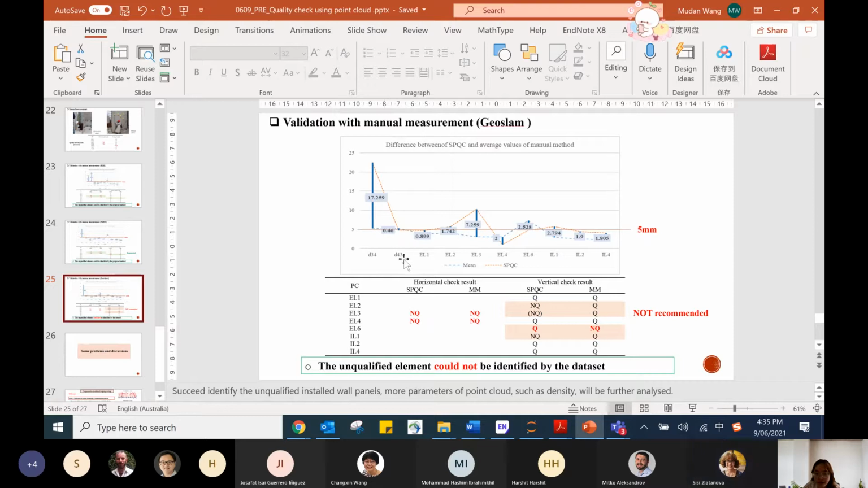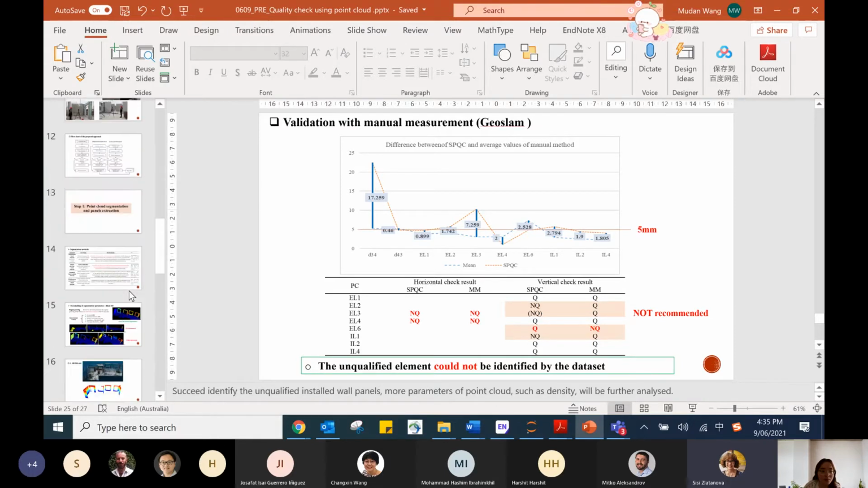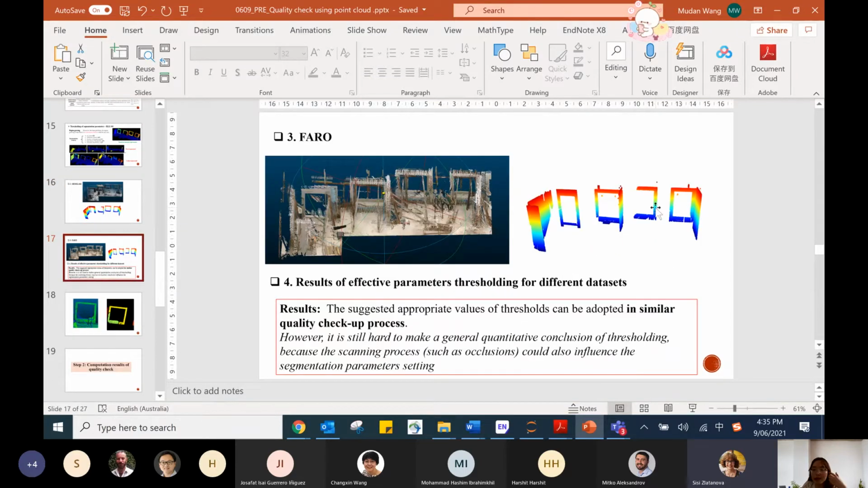The first two are the horizontal deviation results. The first two are the relative distance among these two wall panels.